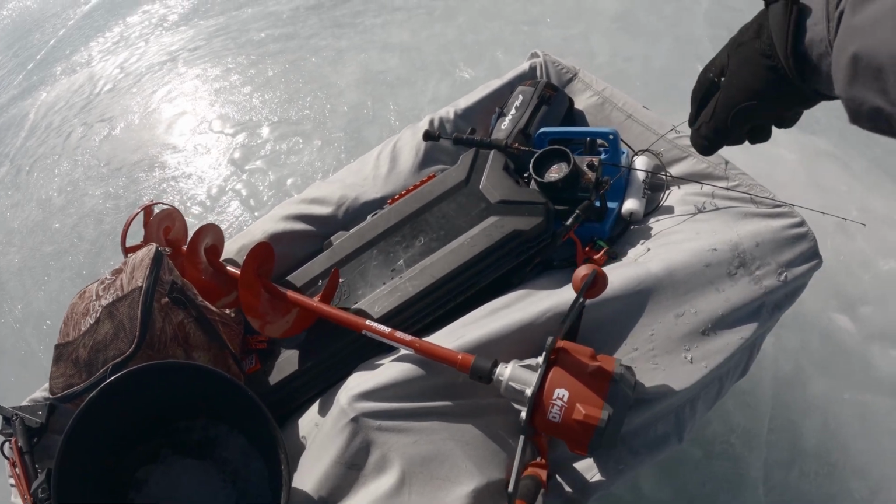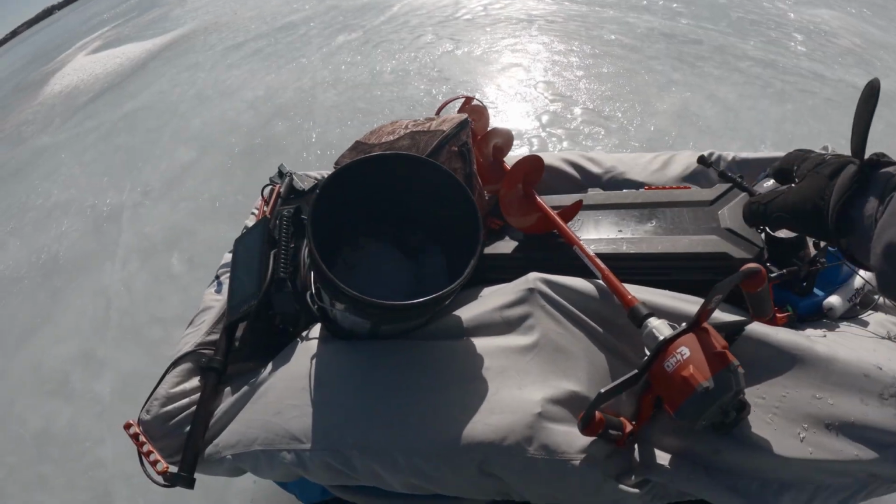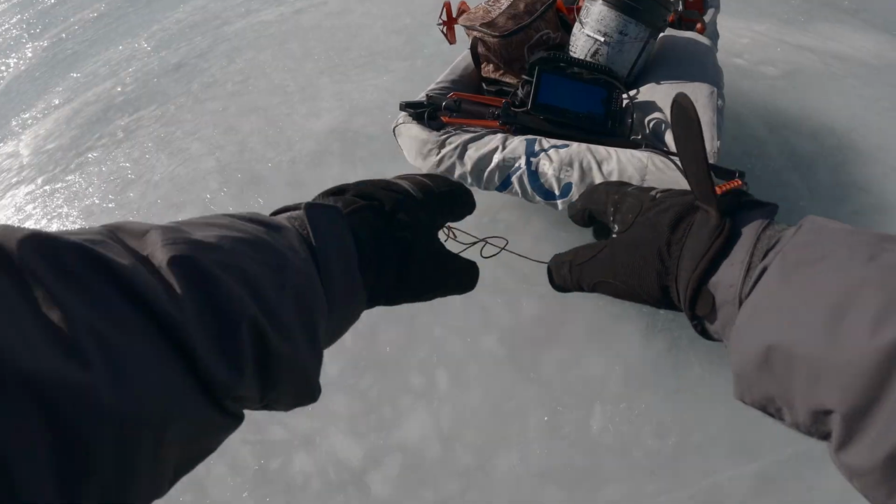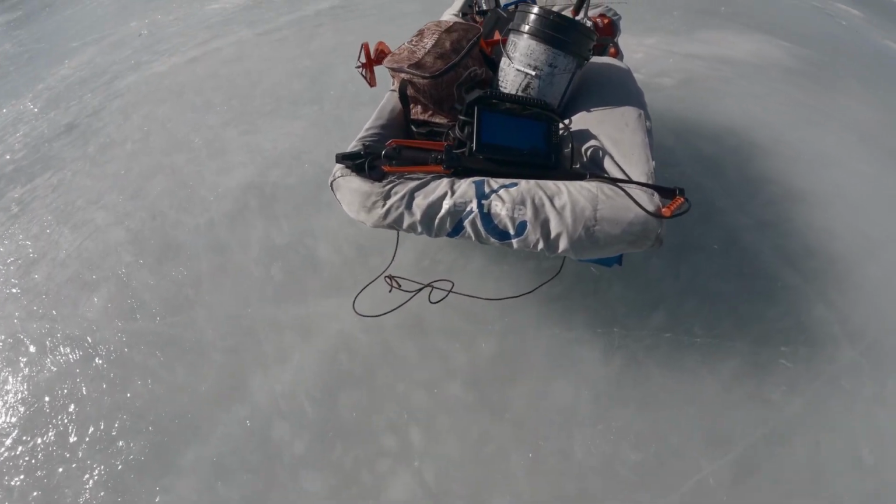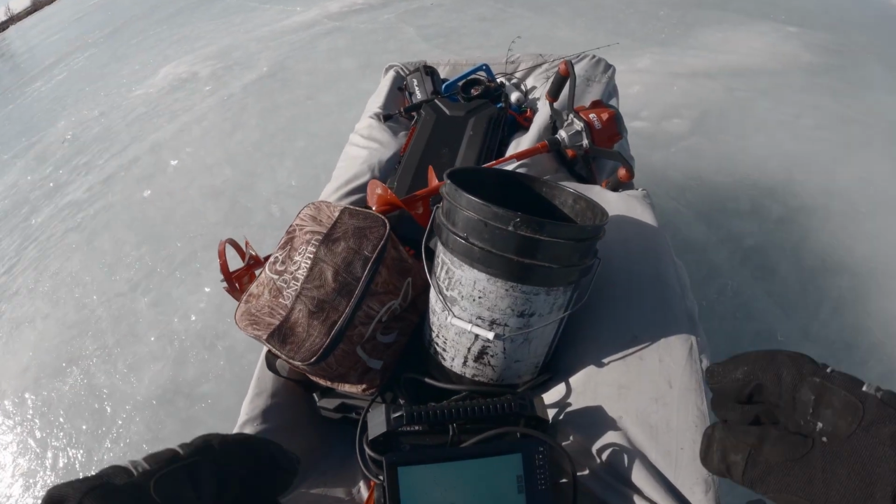I've got kind of some random stuff, my Vexilar and some tackle, a rod locker, and then up here in the front where I've got the rope to pull it with, that's where I put my Livescope, and then I've got the auger kind of in the middle.